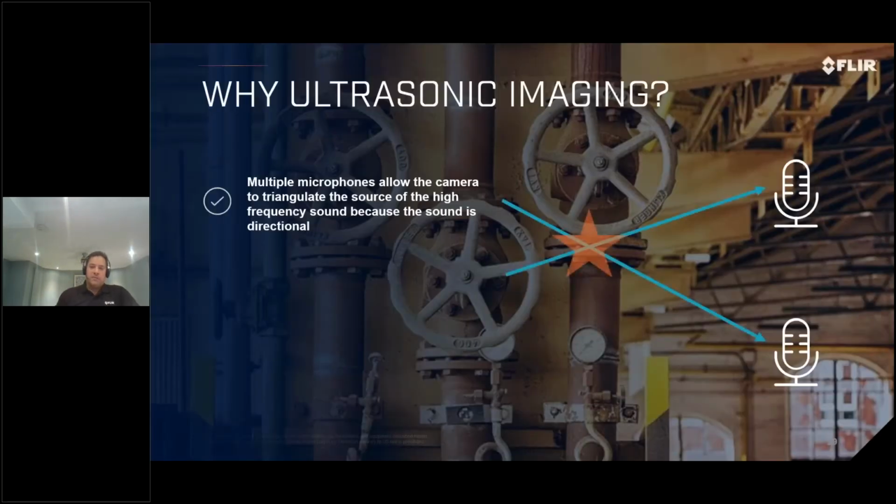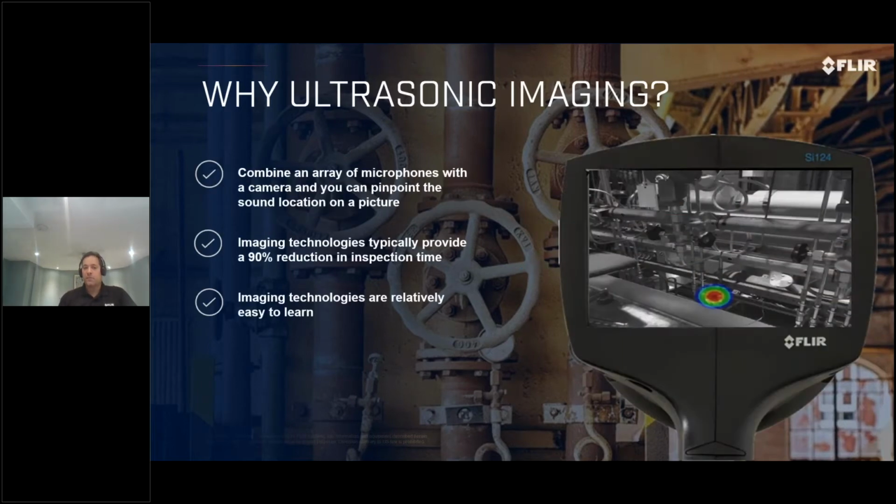Now, how do we do this? We have multiple microphones on the Si124 to allow you to triangulate the source of the ultrasound. Having more microphones without being too big gives you a good way to triangulate the source of a problem. In our camera, we have 124 microphones with a 5-inch LCD screen. The LCD screen is just a black and white screen,